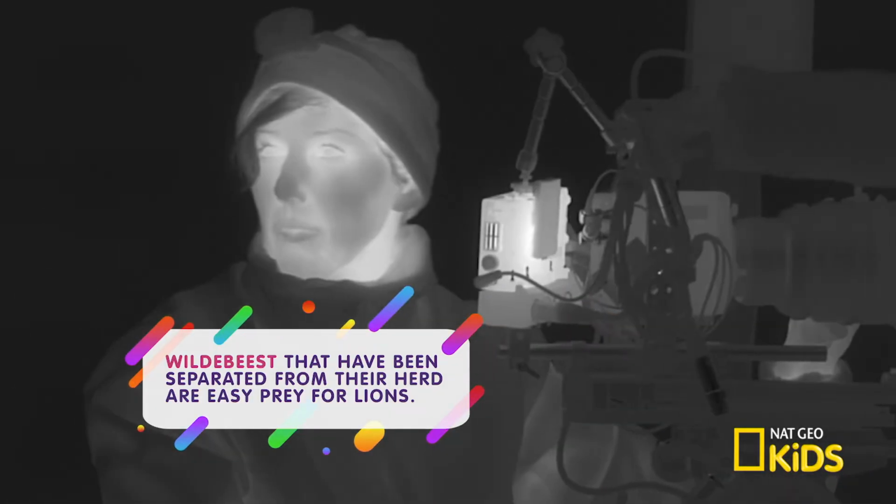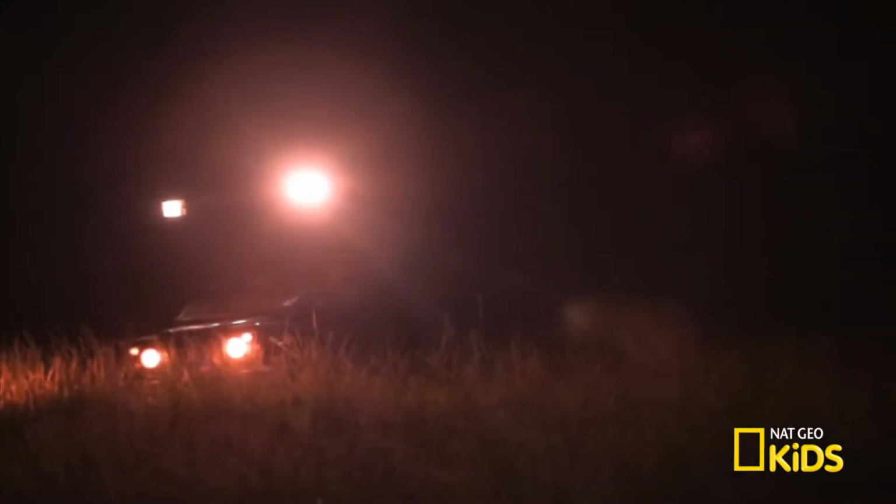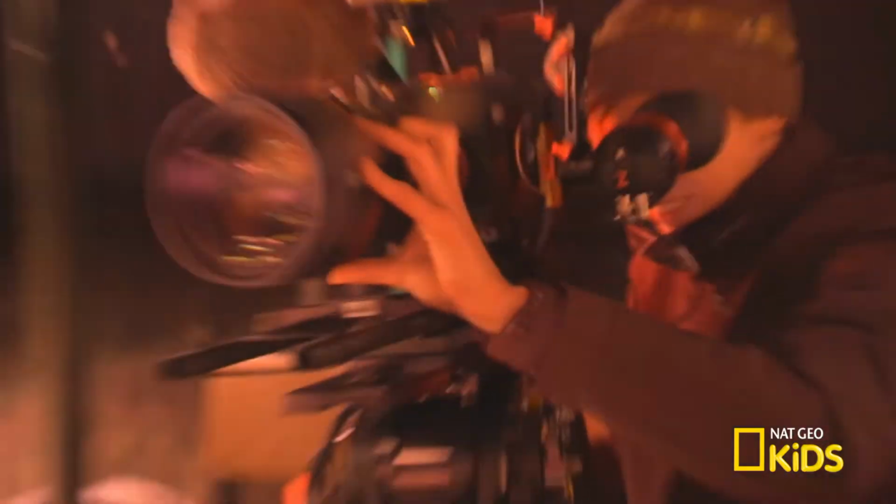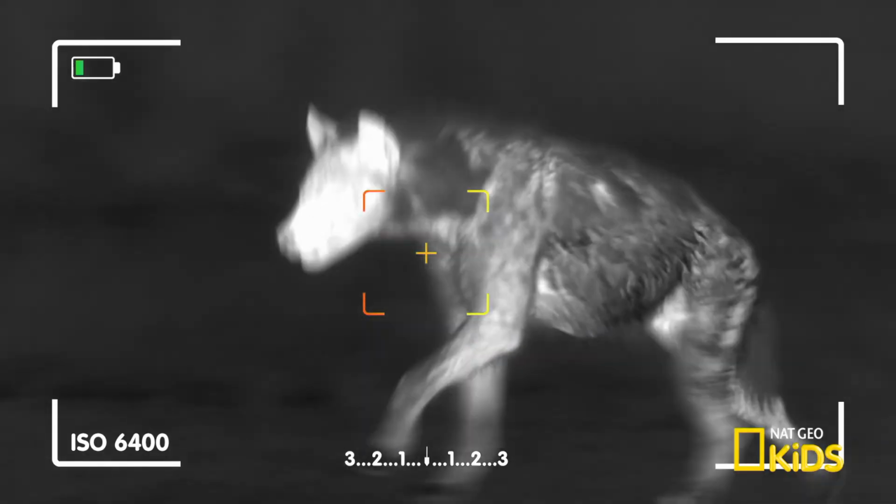Hello? Where's my herd? I can't be alone out here. So, if you're ever on a night safari, you'll want a thermal imaging camera to capture the world's most amazing animals. Zoom in, focus, and take in the wild world every day.